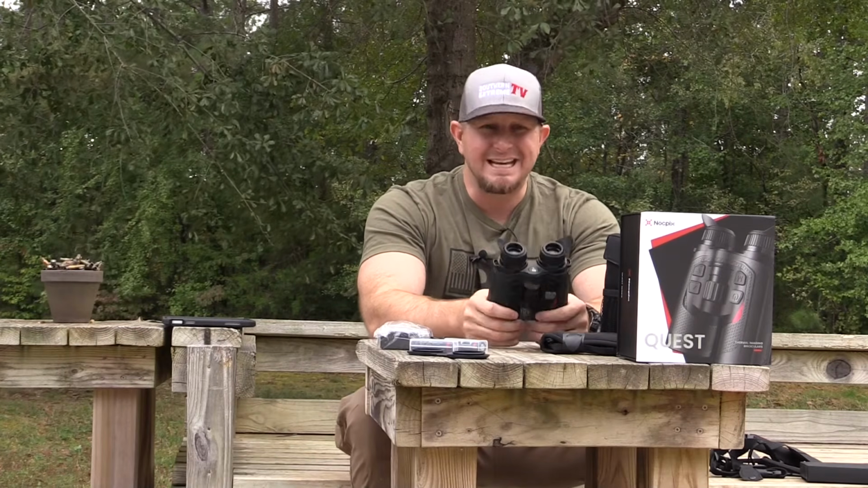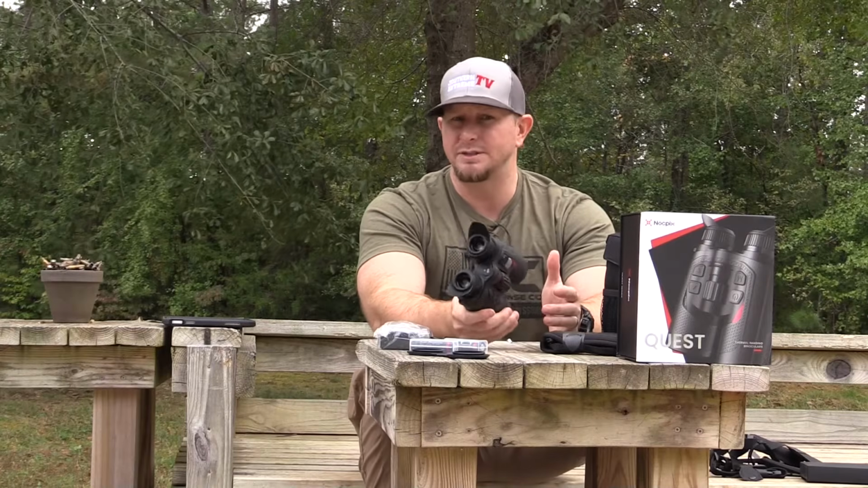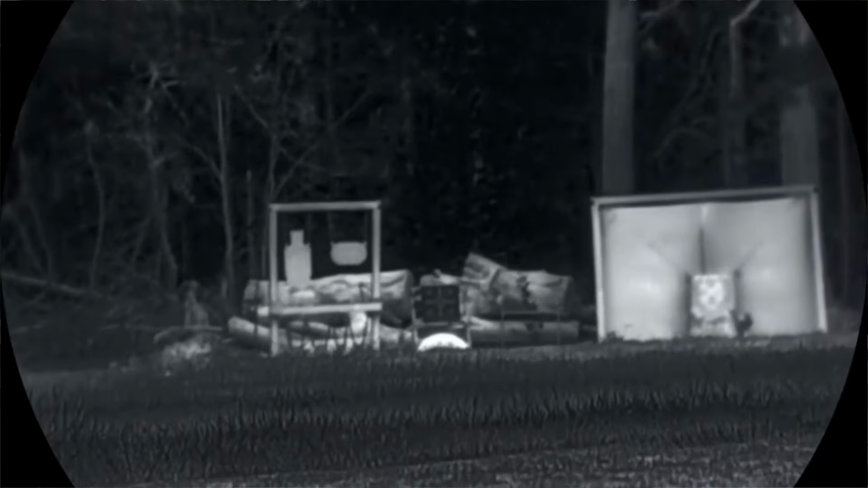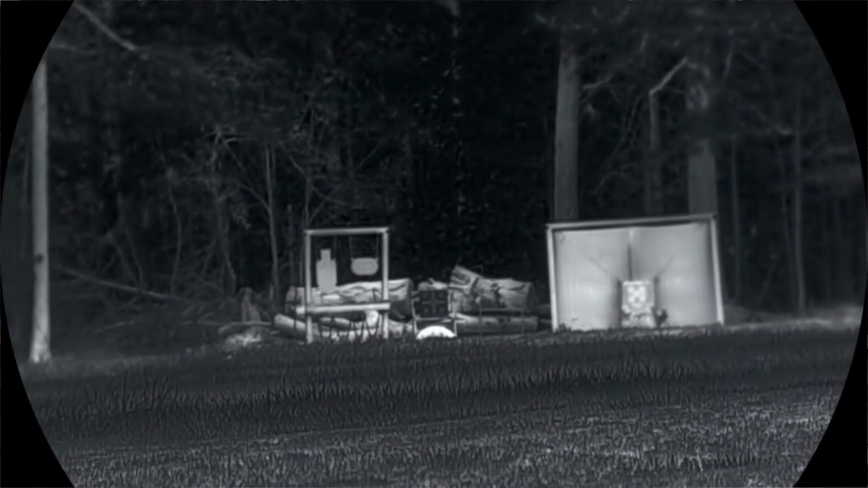They feel exactly like a normal set of daytime binoculars. The daytime binoculars that I run for deer hunting and turkey hunting are made by a company called Tract Optics, and these are the exact same weight, which is really cool because this has got internal batteries, and it's got a lot of features packed into this thing.